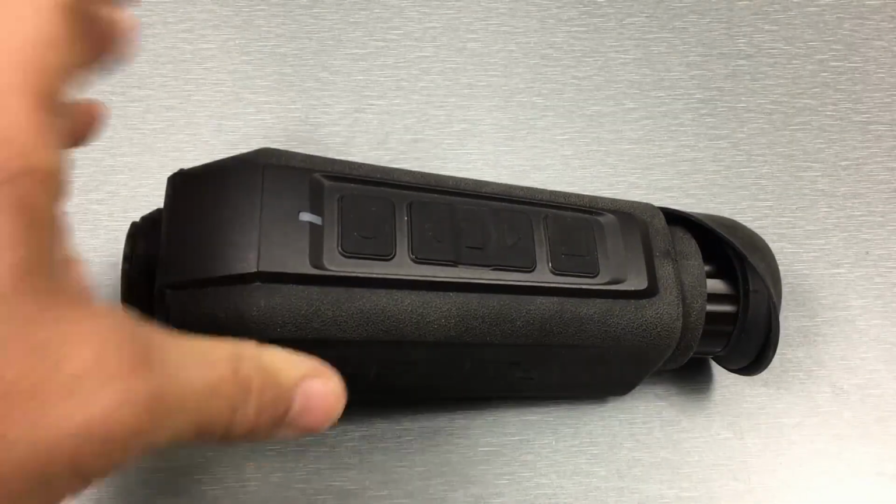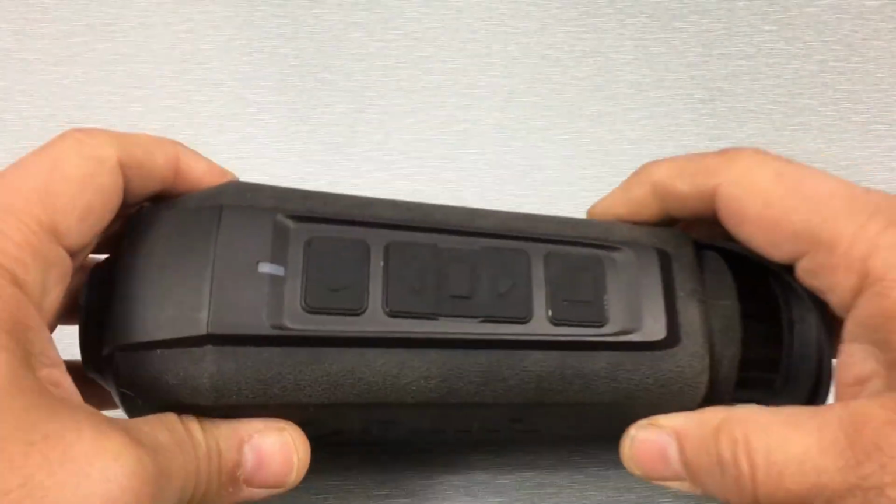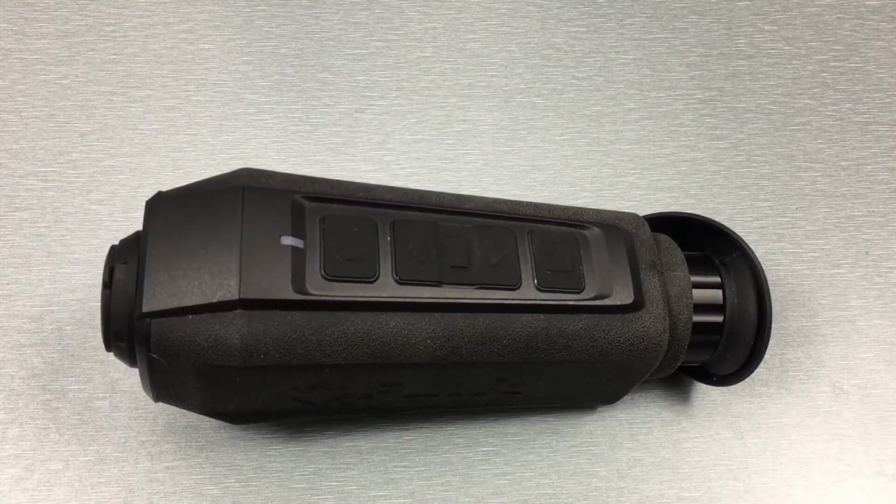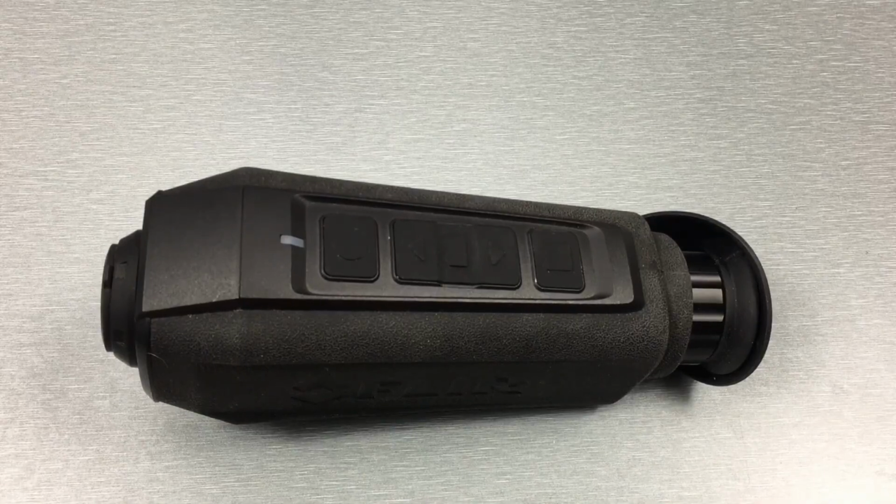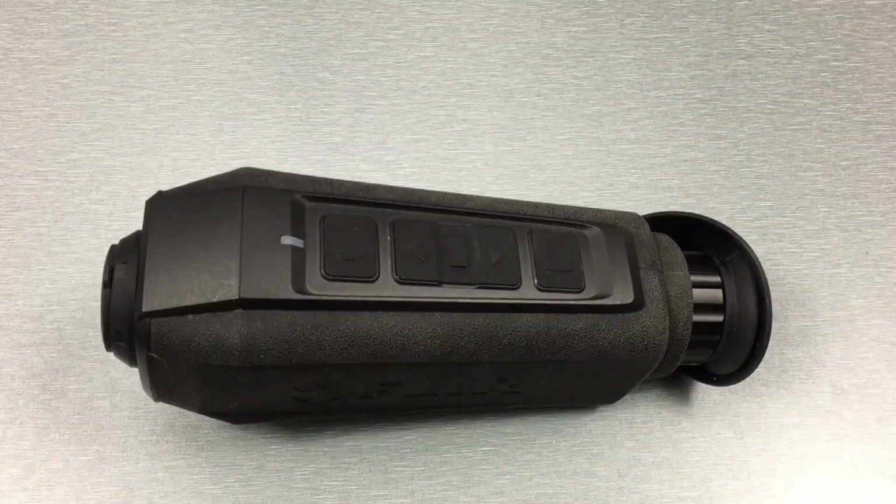Now, one thing I'll say is the buttons, they are recessed inside the device. They're all rubberized. And it is a little difficult sometimes to tell which button you're on. But it's not that bad. You'll figure it out. And, one thing to add with that is with this type of a scanner, you're generally not going to be in the menu messing around too much. Once you kind of select your preferred palette option, you can go in the menu and adjust your contrast and sharpness, screen brightness, all those kinds of things.